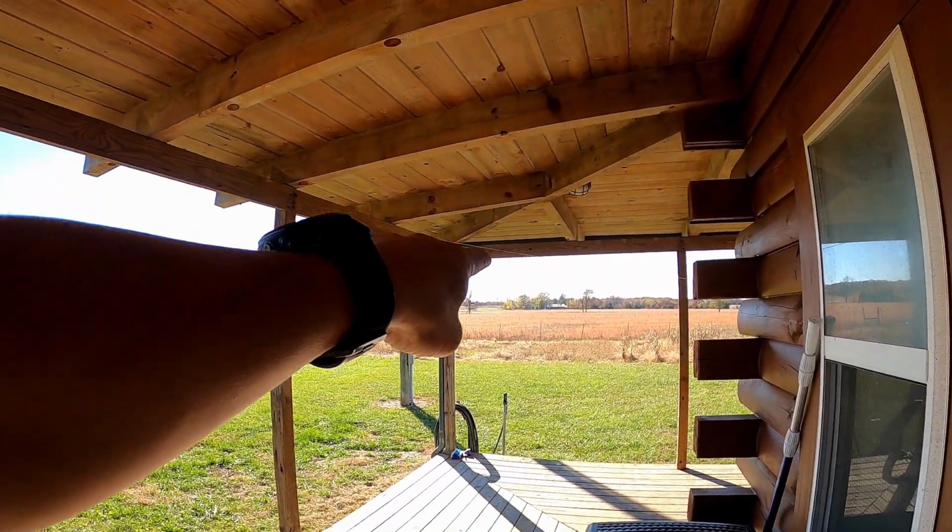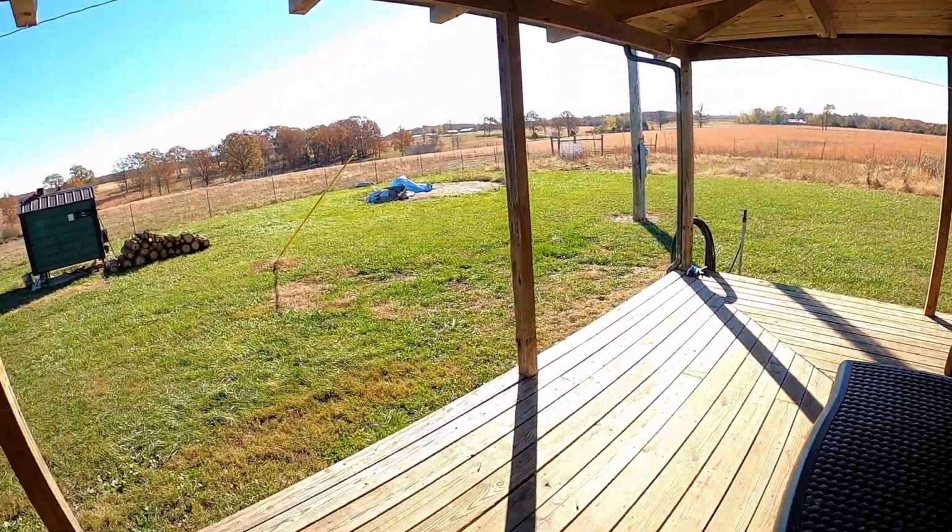Just to the left of that house, our dog was out there, and I could see him. Could I identify that he was a Great Pyrenees over a coyote? No, because the clarity and crispness of the image just isn't quite there, unless you're less than 450, 500 yards. It's just not there.